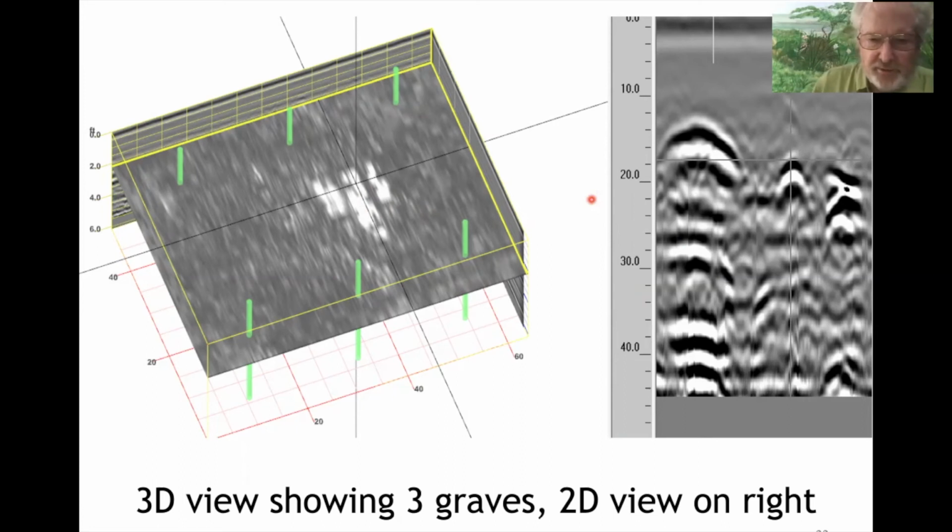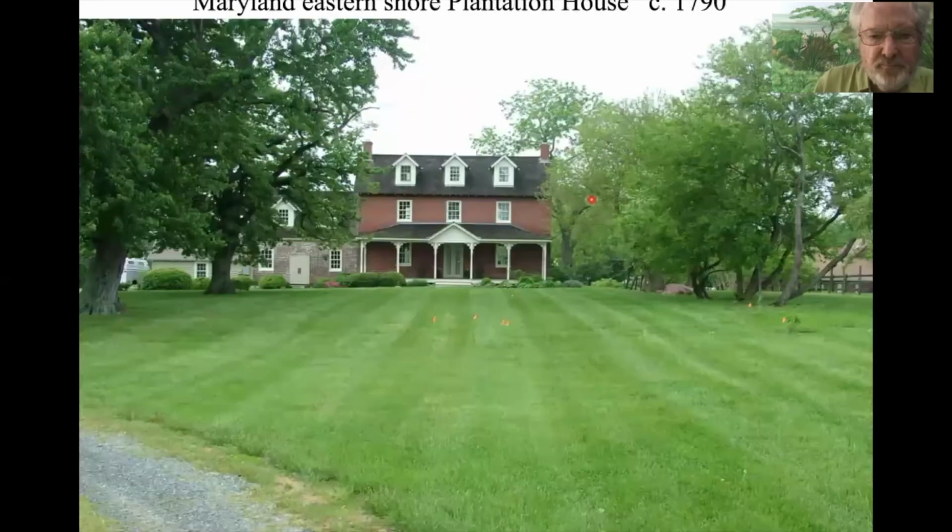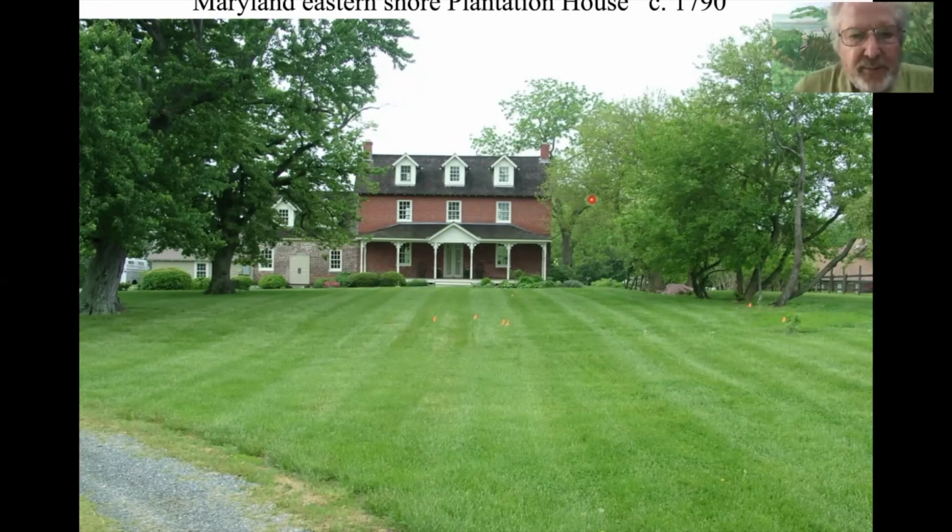So this is a very typical graveyard situation where you can find the graves and mark them. Here's another interesting survey to show you what else you can find. This is a farmhouse built at the end of the 18th century on Maryland's eastern shore. So on the Delmarva Peninsula, this farmhouse is there.